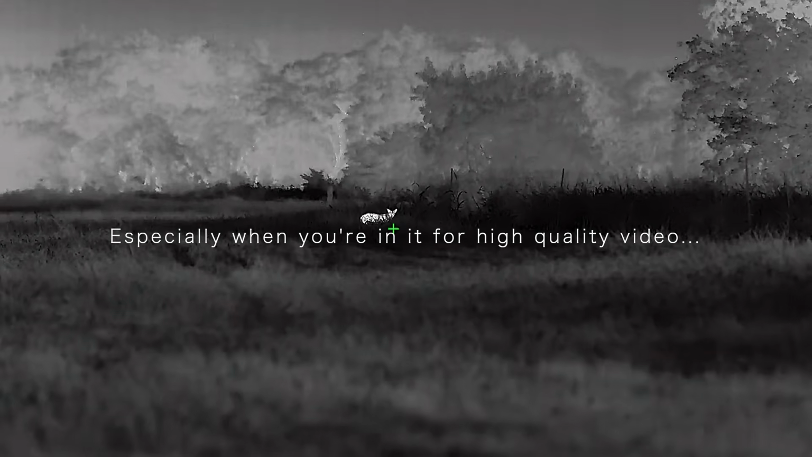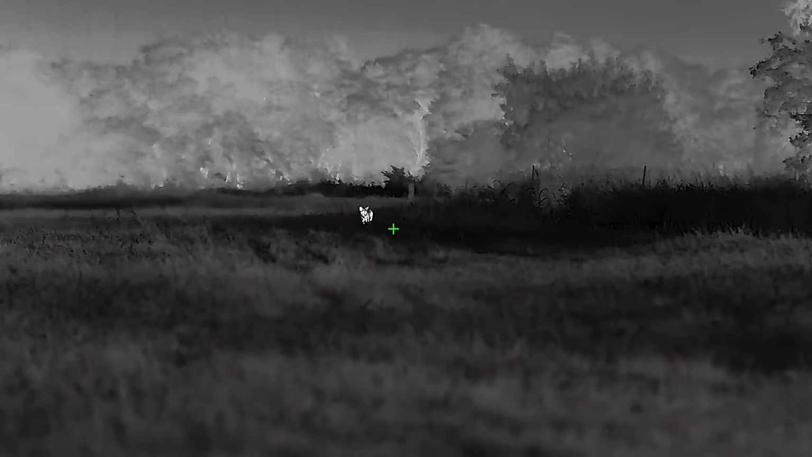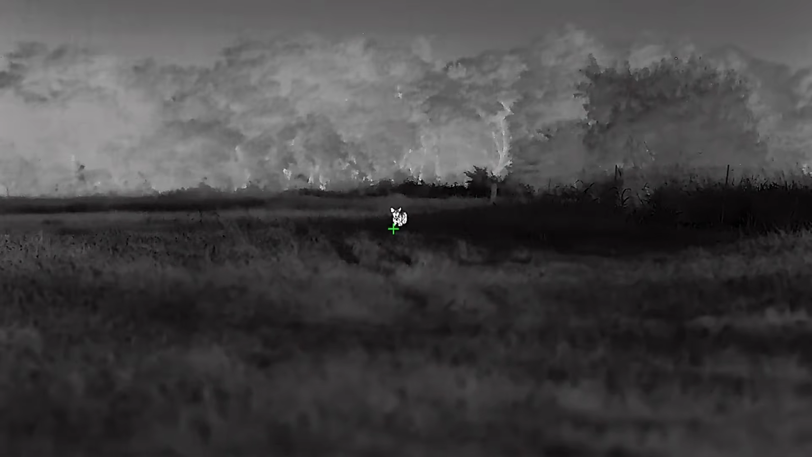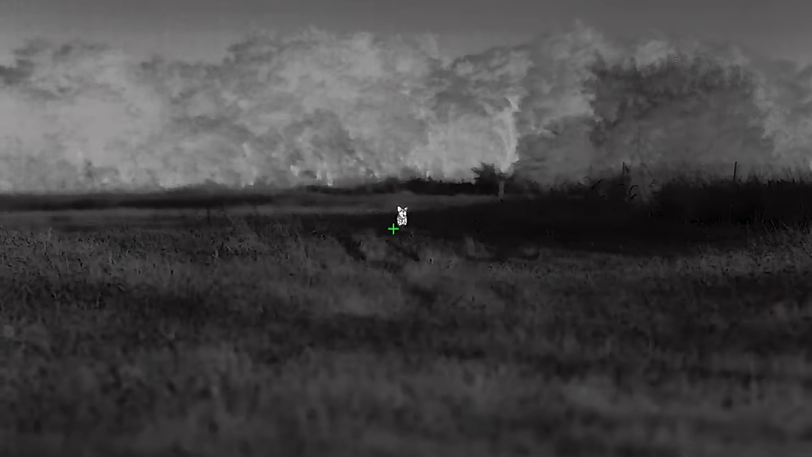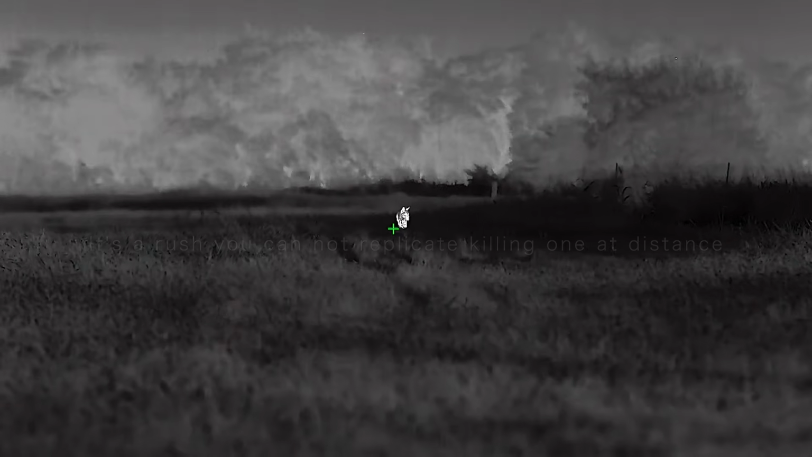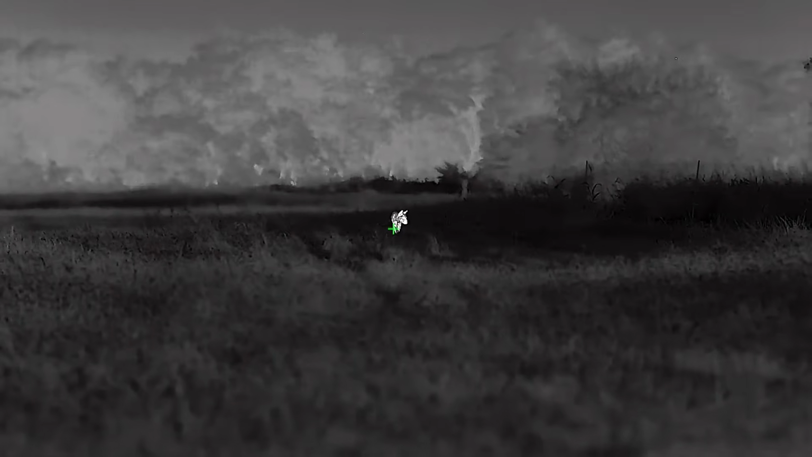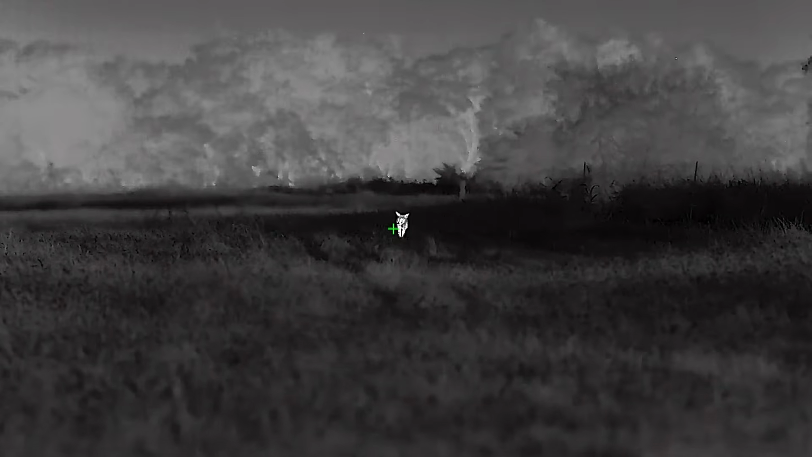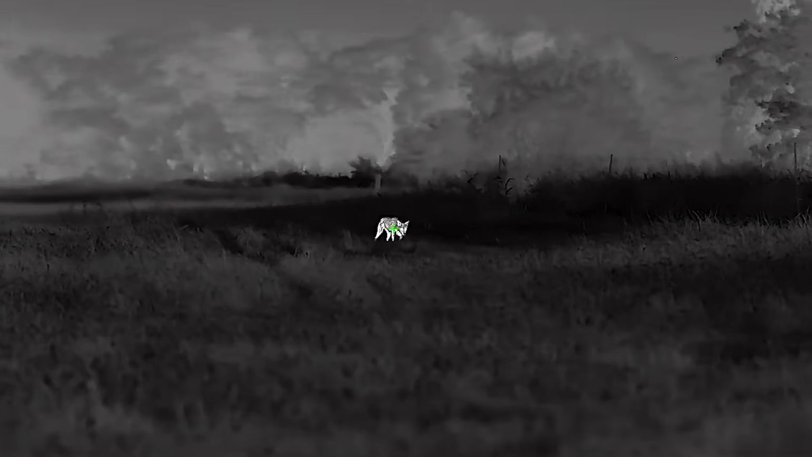The way I see it, if I can fool the smartest animal in North America by beating all of his senses to get him within feet of my body without him knowing I'm there, that to me is the definition of beating a coyote. It's one thing to kill him out there at 100 yards, but you get one right on top of you where you can't make any mistakes. It takes things to a whole different level.